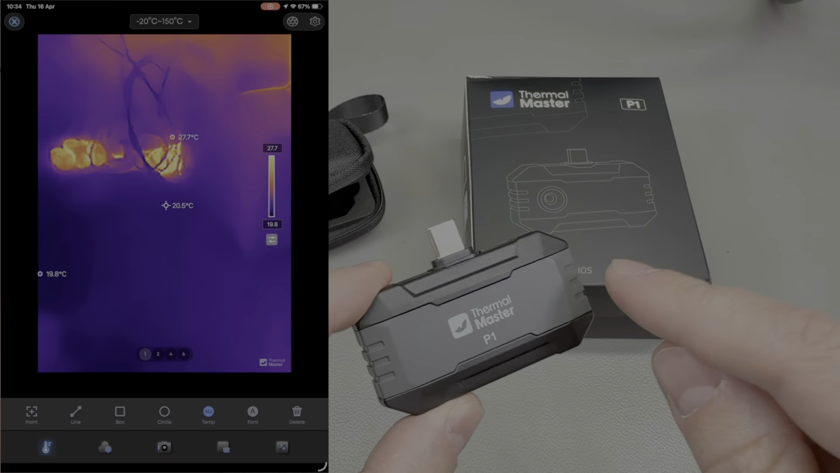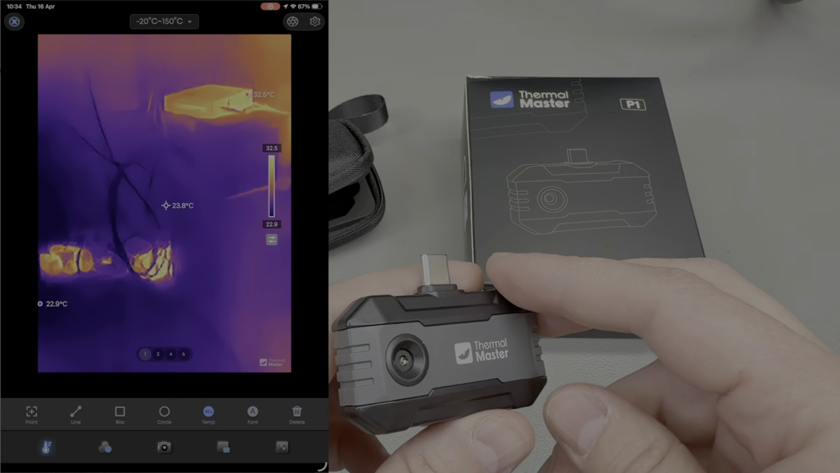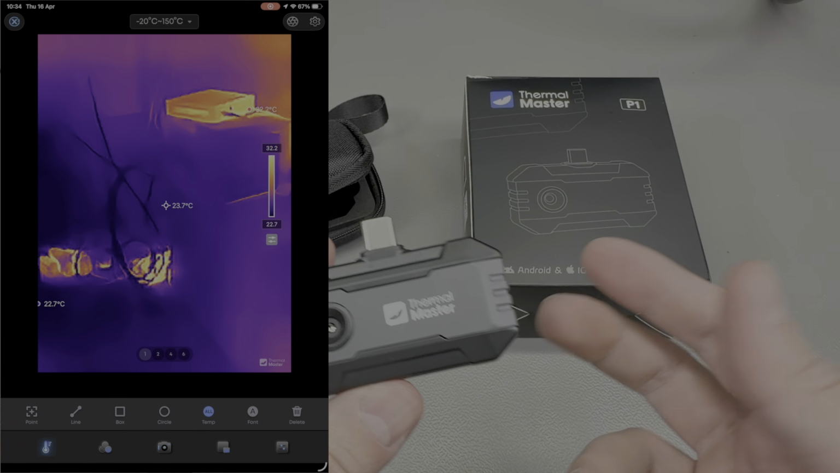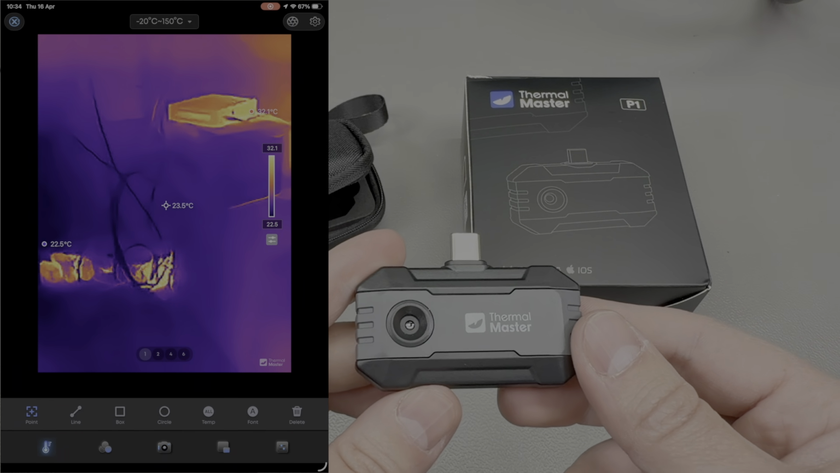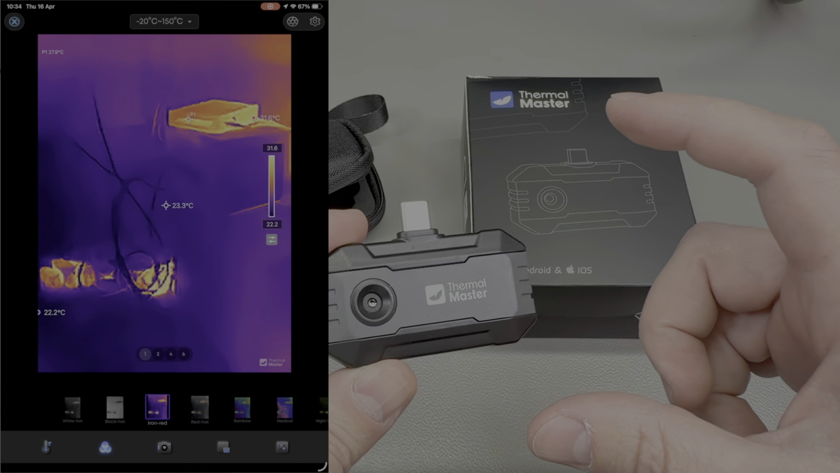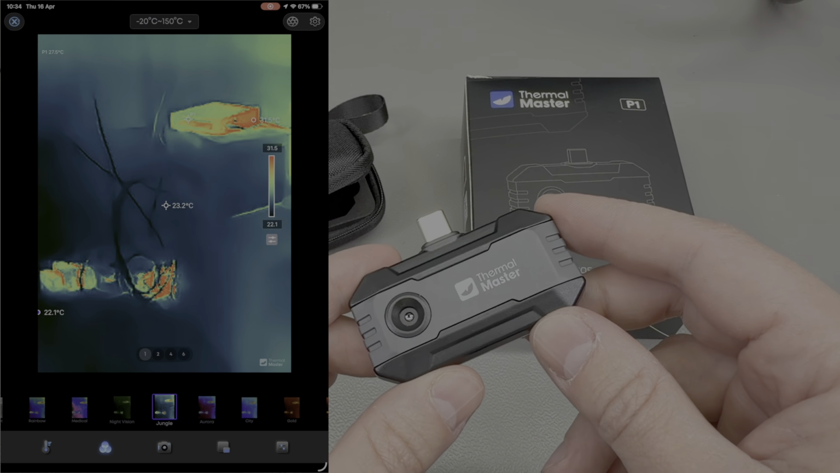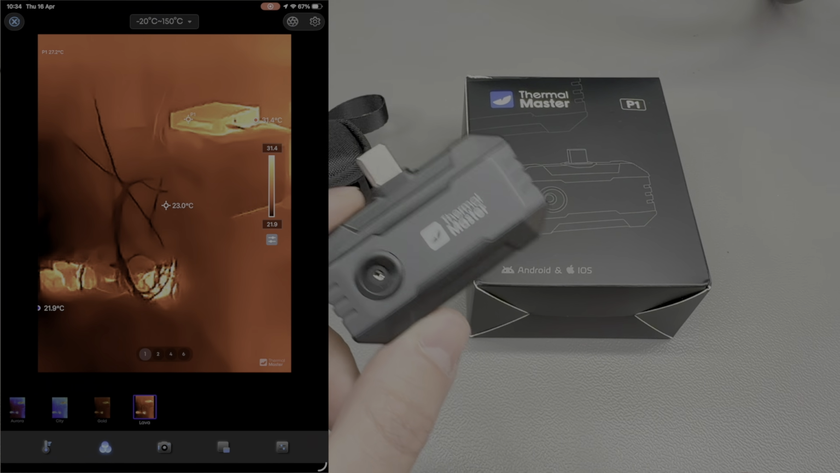In my case, it even offered to update the firmware of the camera, and it does have all of the thermal camera features you would usually expect, like the different image modes, the different measurements, the ability to capture both images and video, the ability to restrict the measurement scale for temperature, and to export the captured images and videos to the phone image gallery. So it pretty much covers my needs.